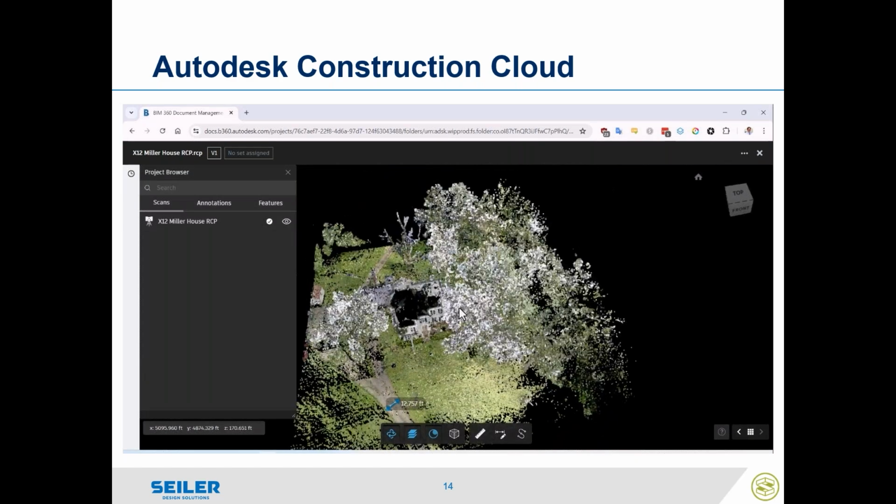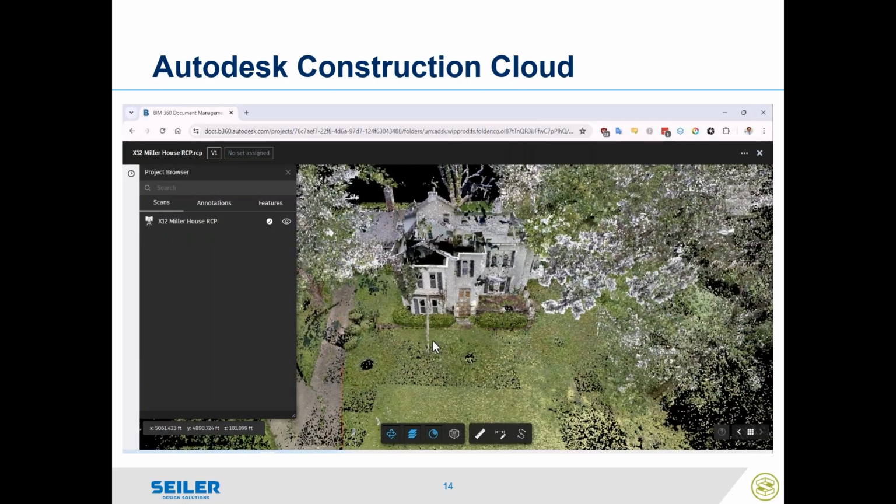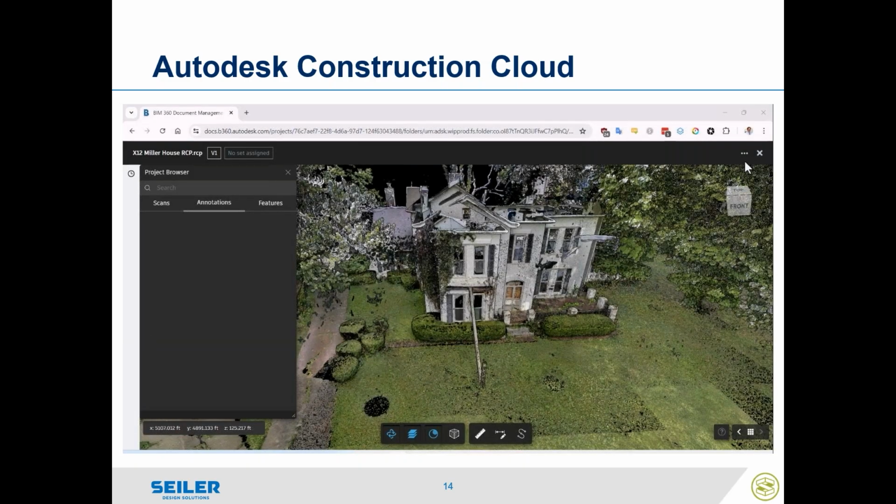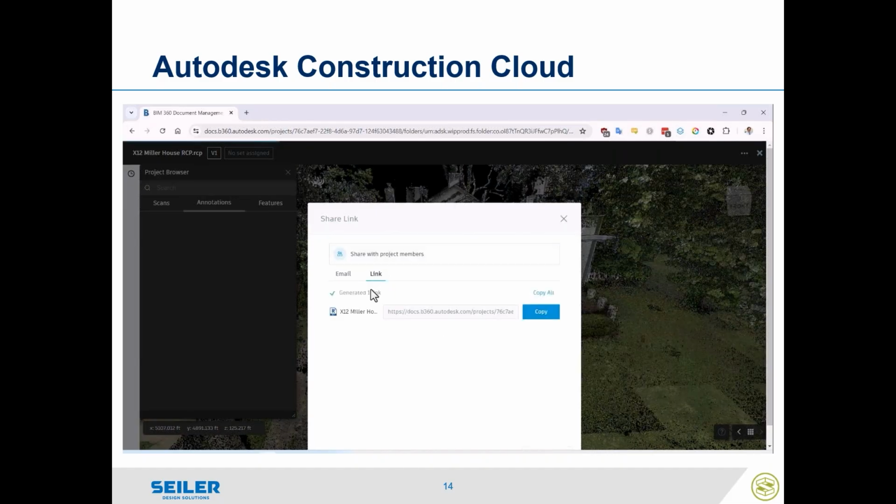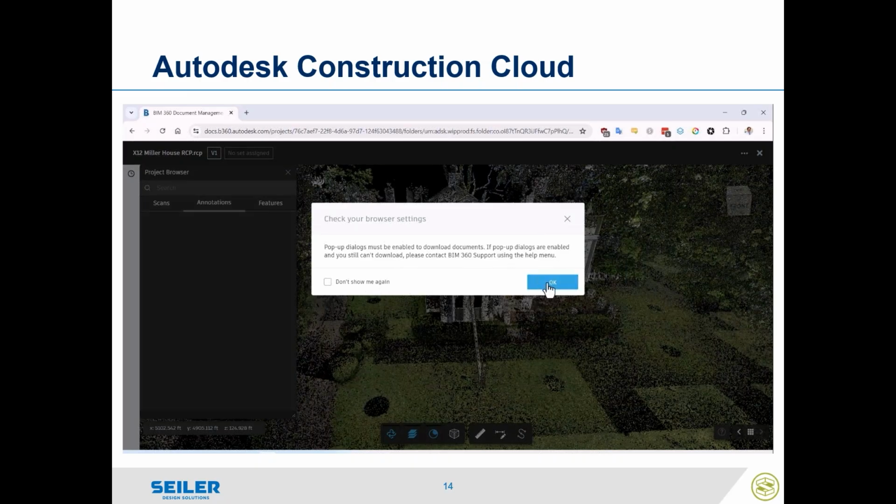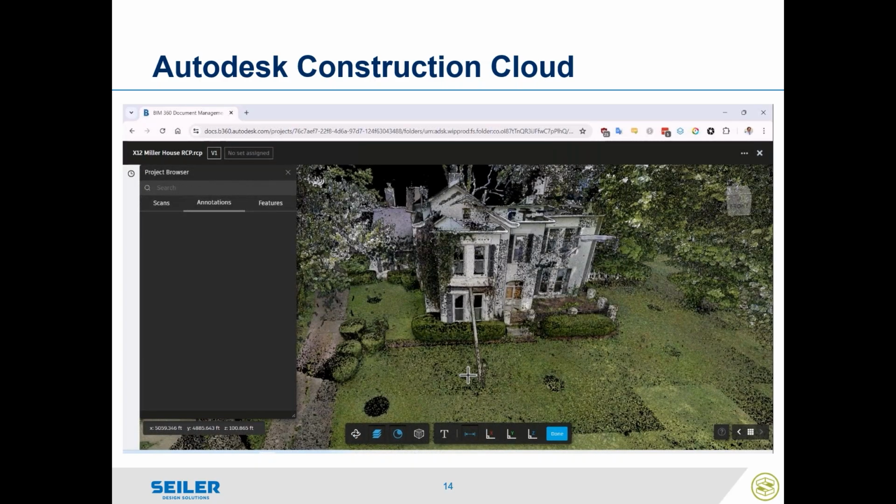So anybody who doesn't have the program can come in here if you share this link. And similar tools for rotations, I can change visualization styles as well as publish and share. So I can share this model out either with other project members who haven't seen this or by a generated link. And if I did get that link and I didn't have the file, I can use the Construction Cloud to download this directly to my computer.